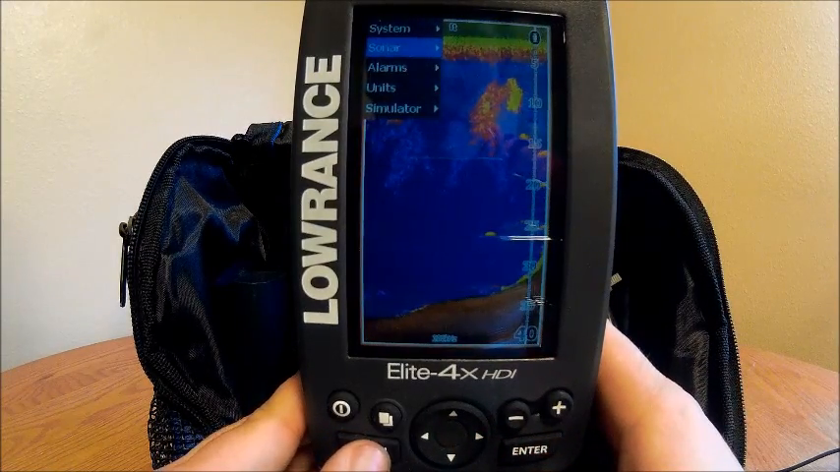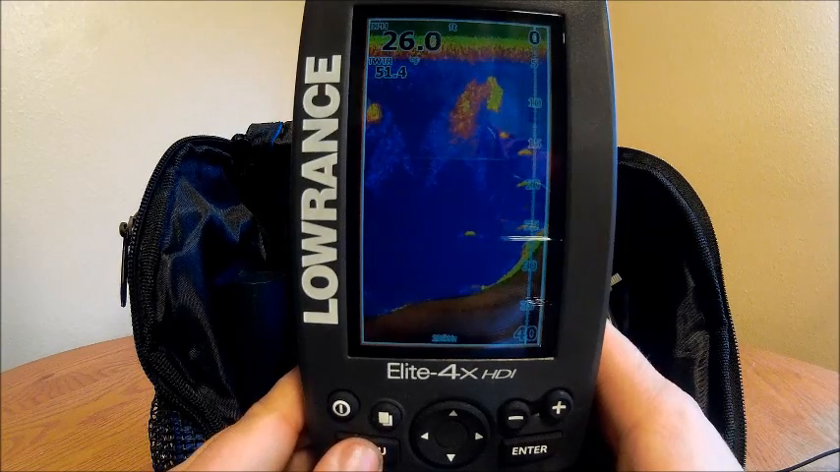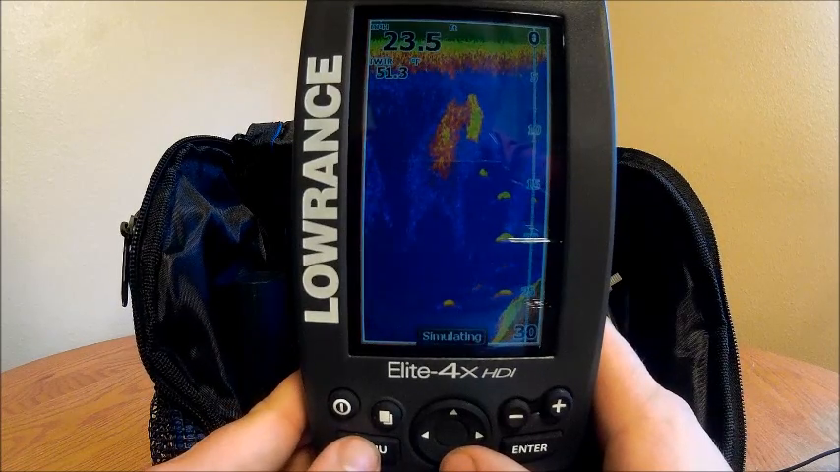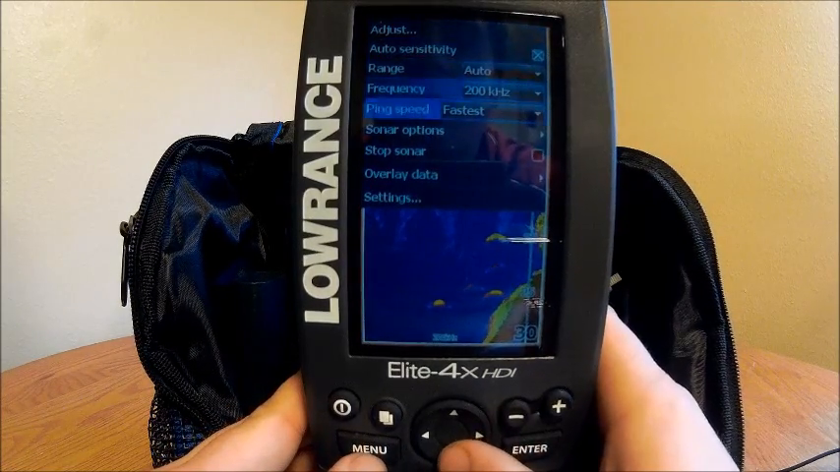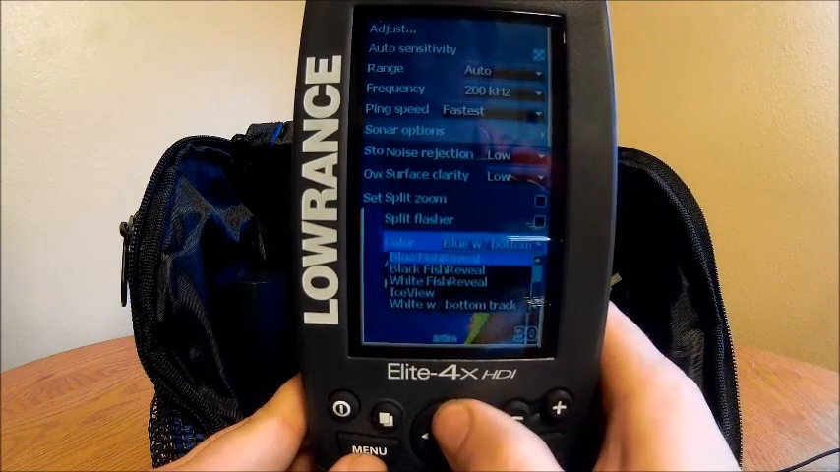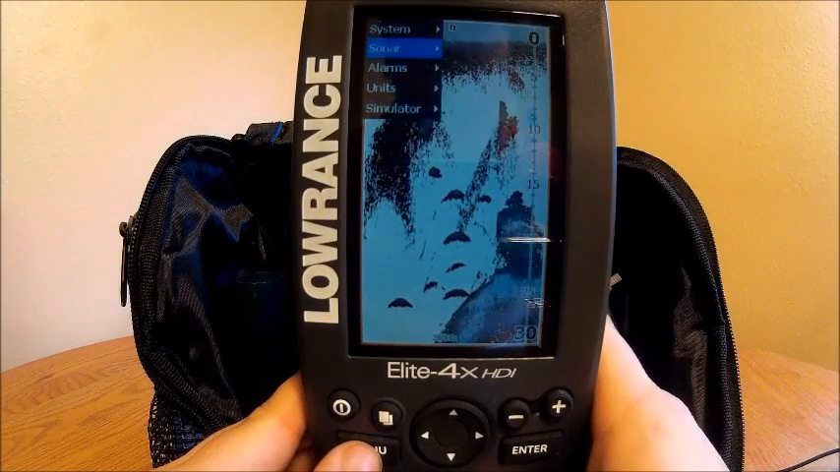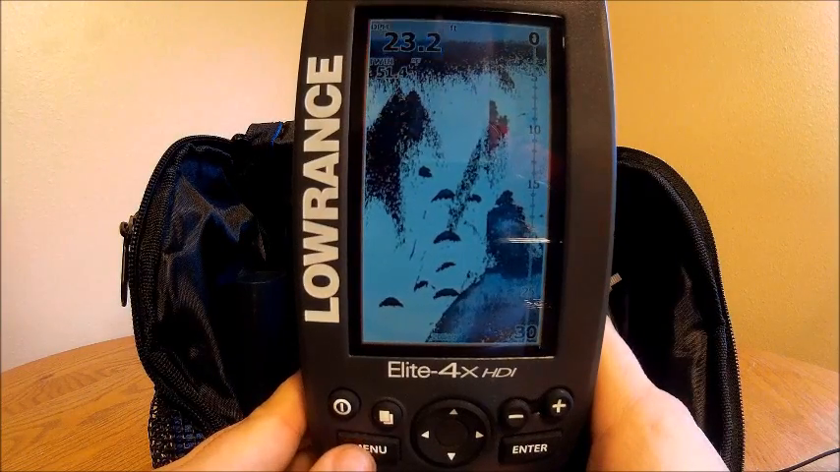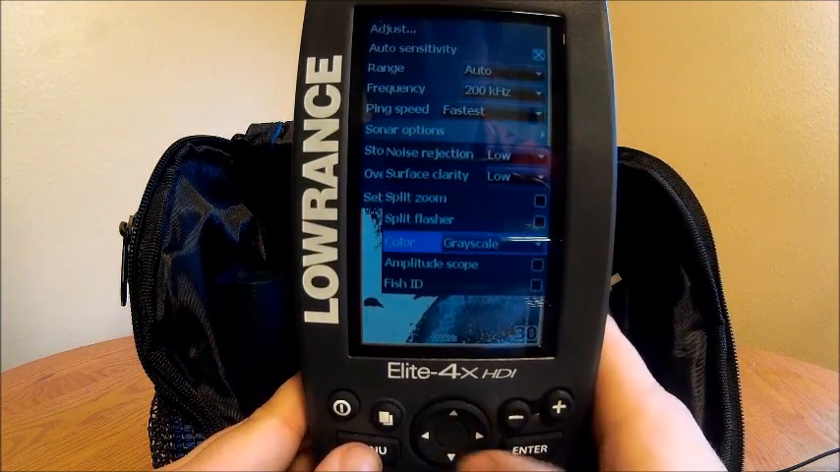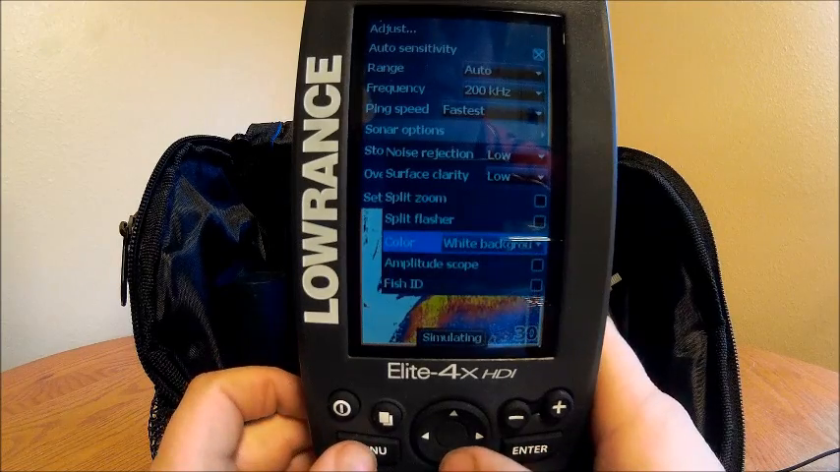And it kind of turns everything into kind of an infrared, like if you're looking through some infrared binoculars or something. The color, it's just kind of your own choice on what you like the best. But there are a ton of different backgrounds you can go through. There's a grayscale too. I'm colorblind, so this is probably better for me. So I'll change it back to a white background here.